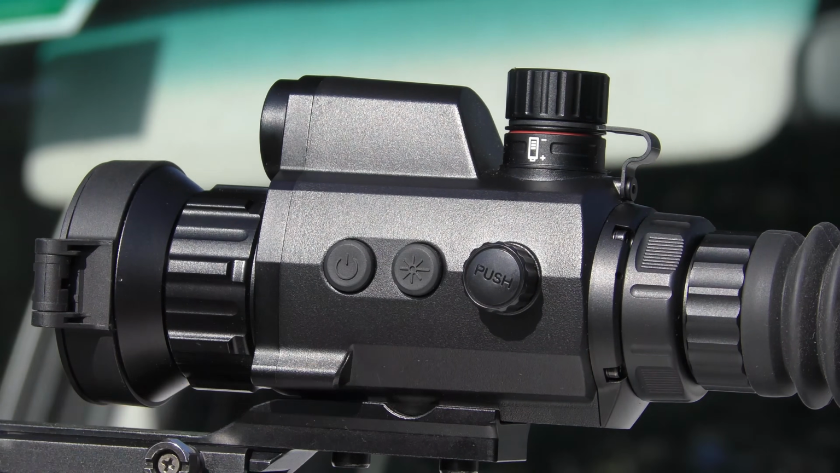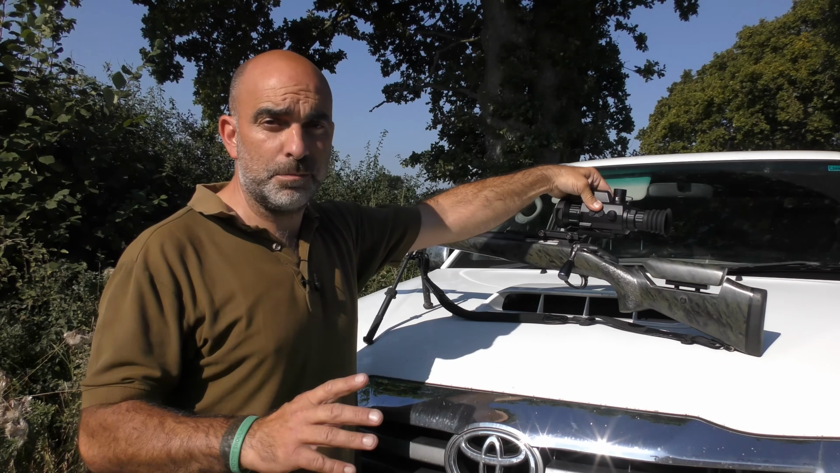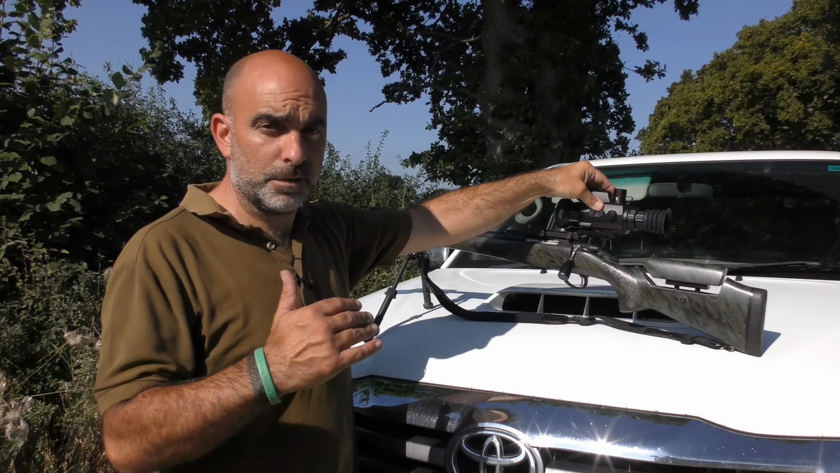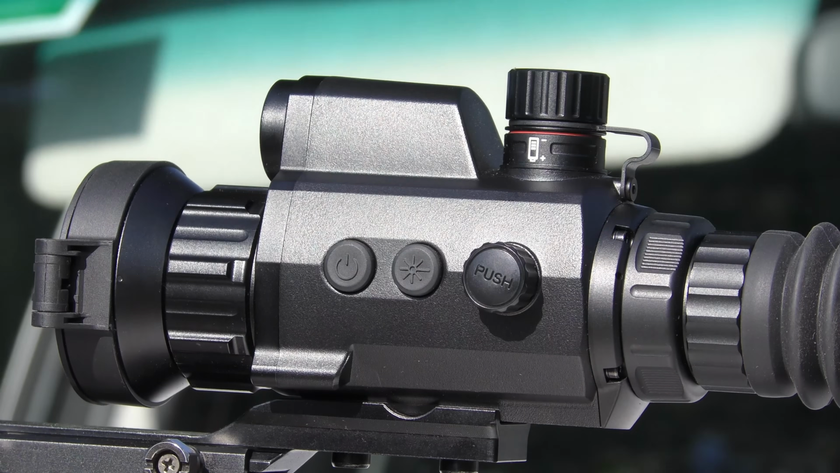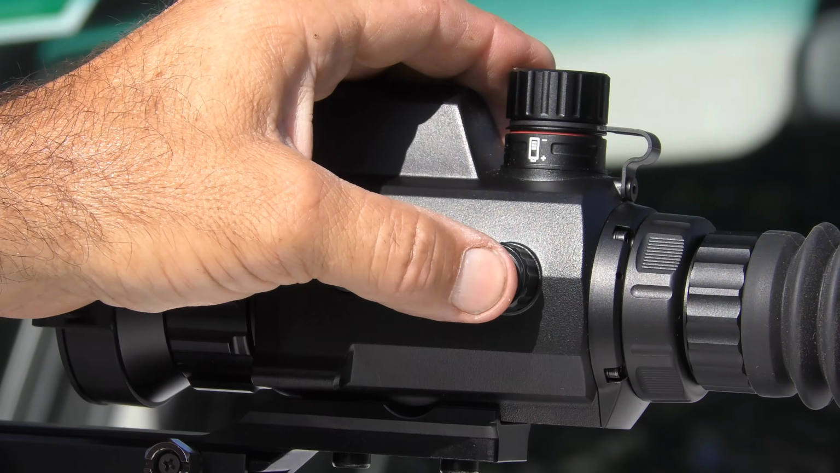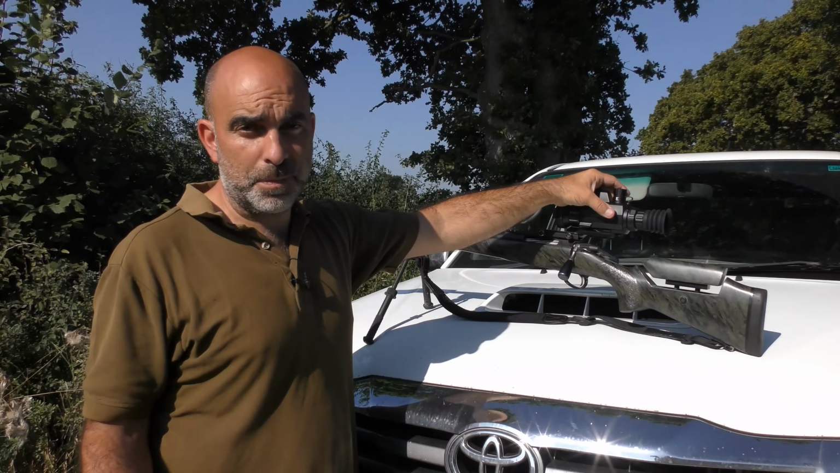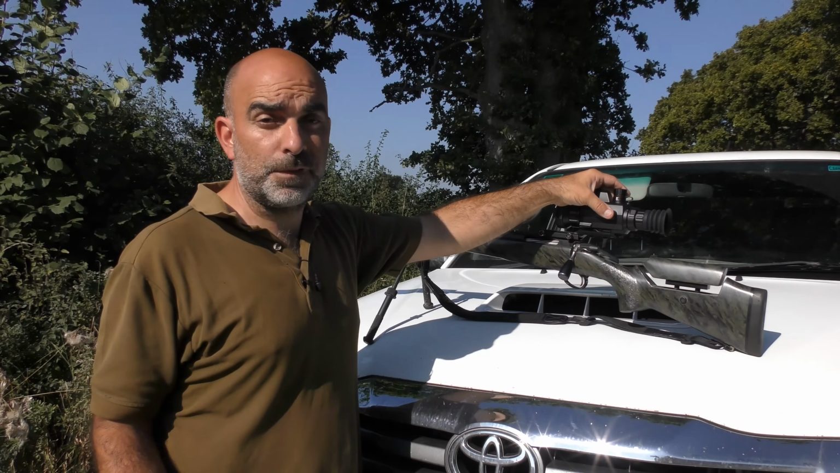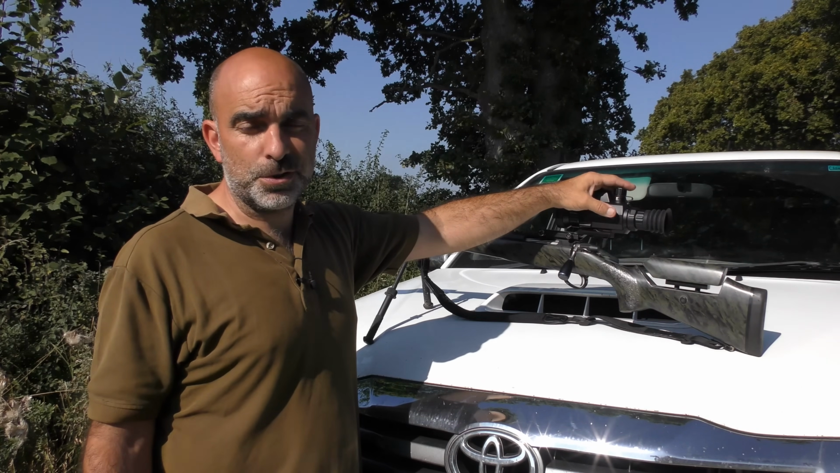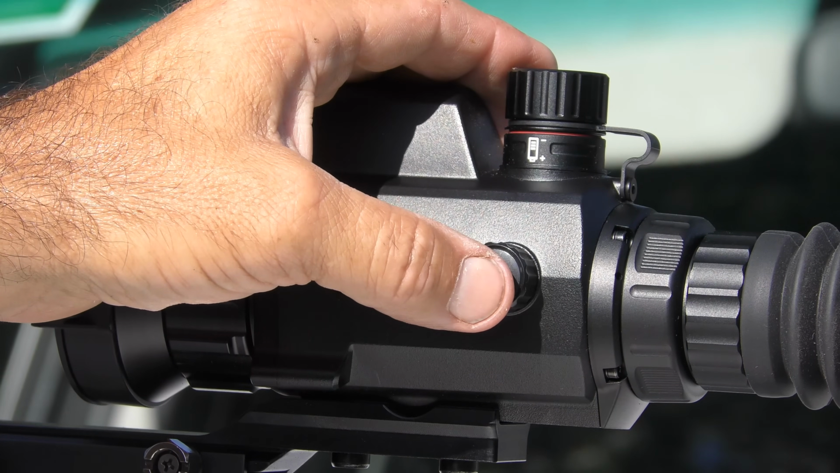You've got a laser rangefinder button, which will ping your laser rangefinder and display it on the screen within the scope. It's also got a scan function, so you can just keep it continuously going for a set amount of time. Then you've got a dial with a center push here, which is your menu button. So a short press on that will bring up the brightness and contrast, those basic kind of scope features, and then a long press brings up the main menu, which you then scroll through and push the center button again to select the item you want to go to.